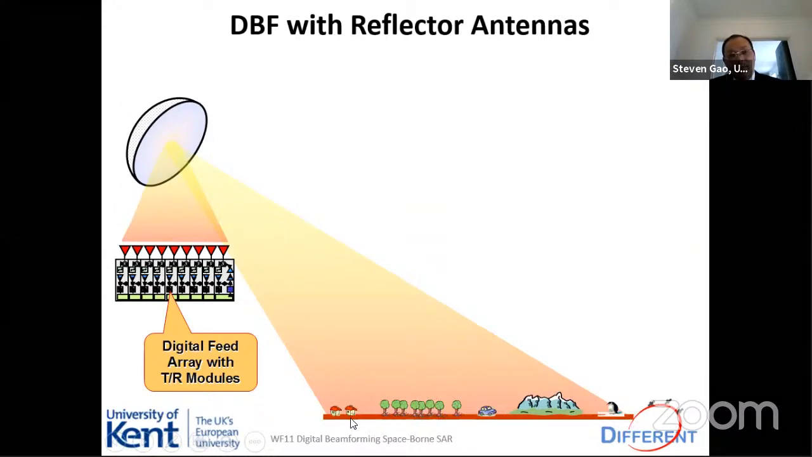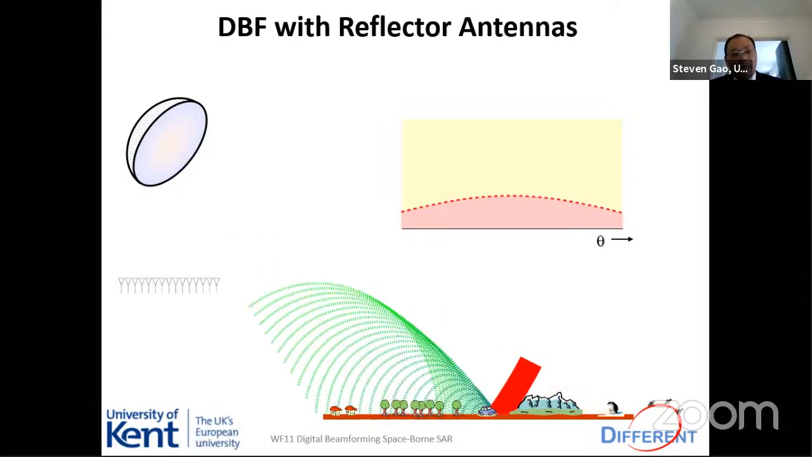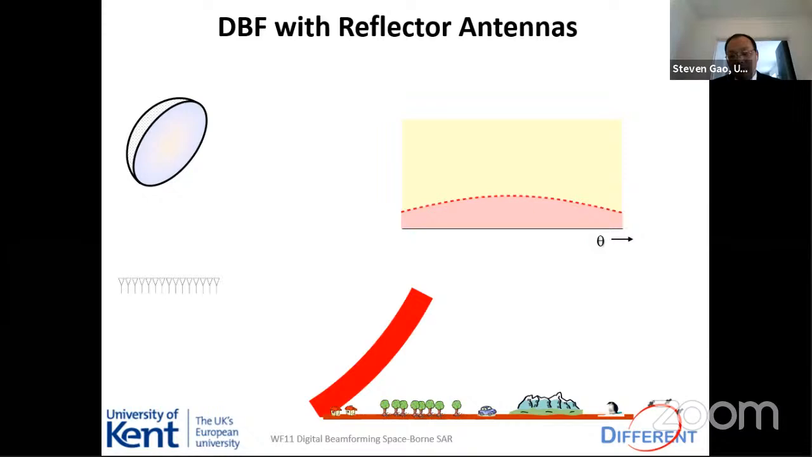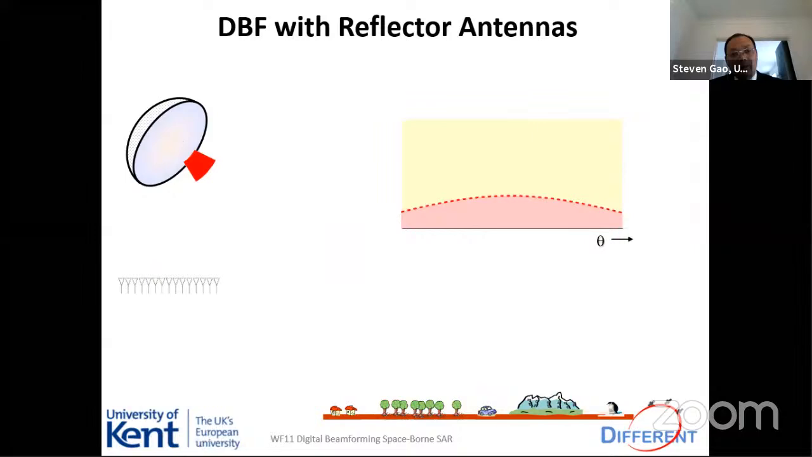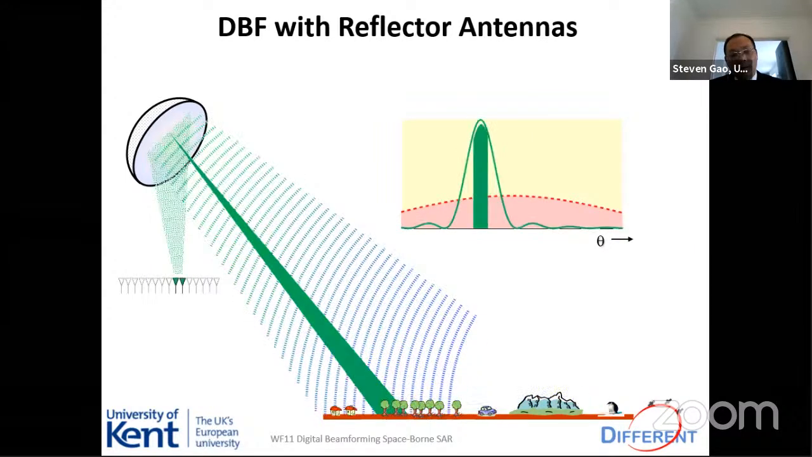So this achieves wide beam coverage, a wide swath. But for receiving, we use high gain. By scanning the high gain beam, we achieve high resolution. So this is DBF with a reflector antenna. What we need here is a digital beamforming feed array for feeding the reflector.